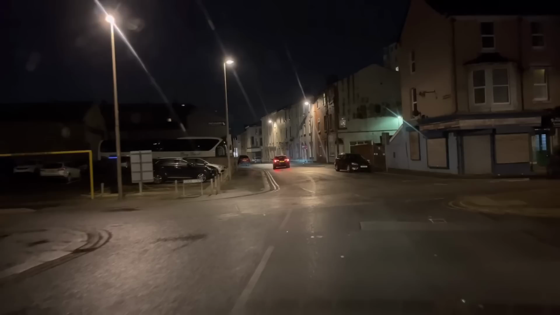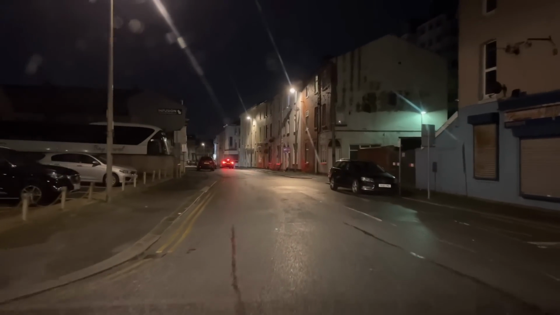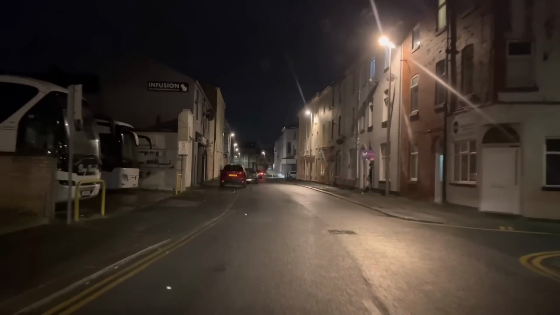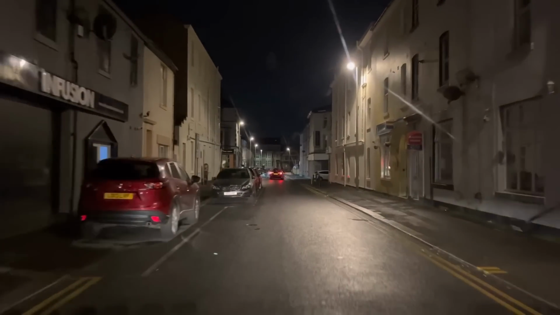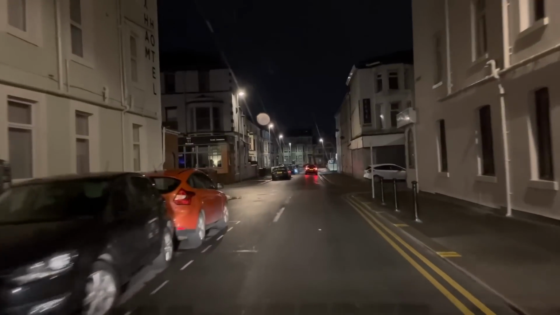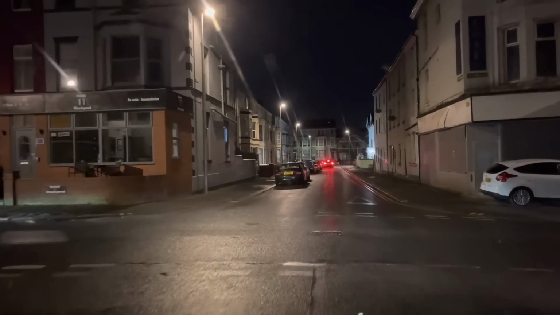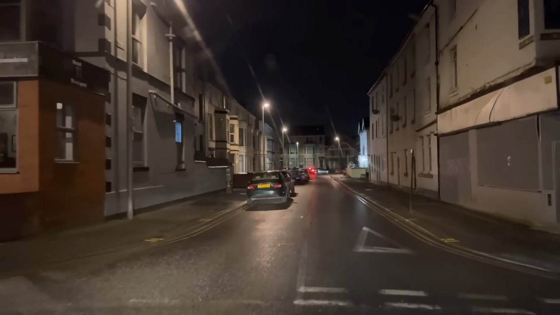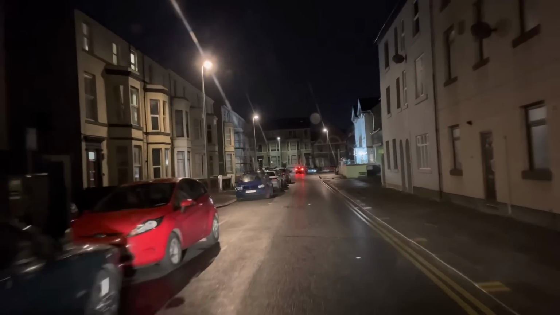This is Cocker Square. Now just over here on the left hand side is, can you see that building on the left hand side, just the other side of this coach? That's Infusion. That's a swingers club. I'm not sure if it's open at the moment. Yeah, but all goes on around this part of Blackpool, folks. Yeah, so there you go. We've got the swingers club there. We've seen the saunas and the massage parlours.